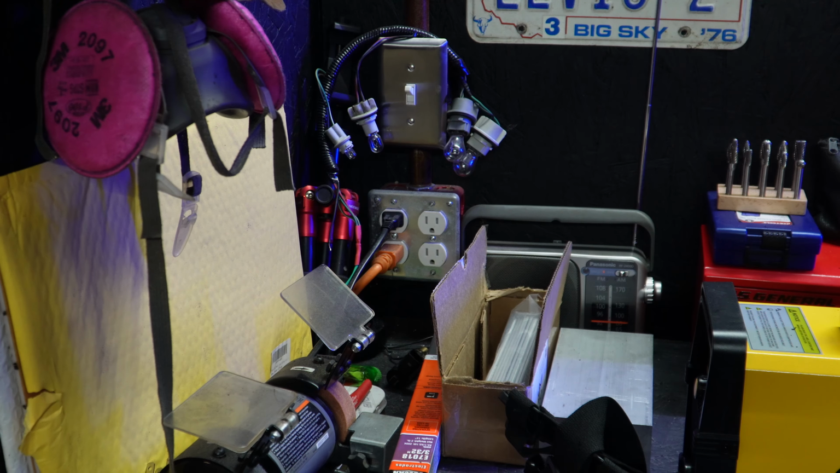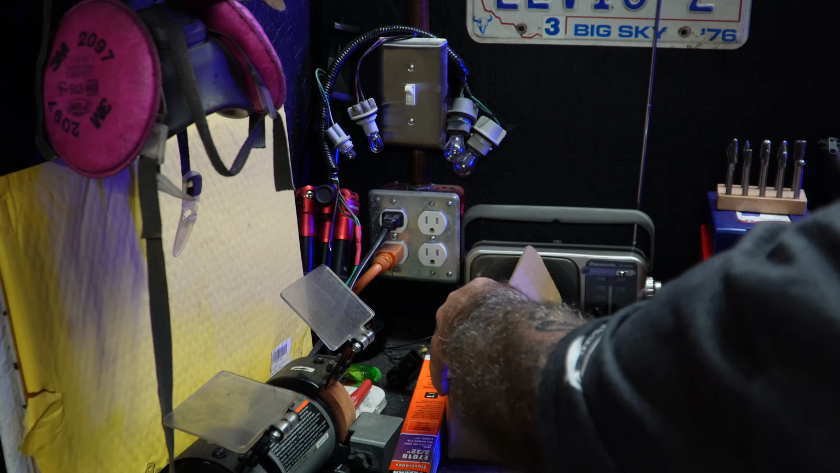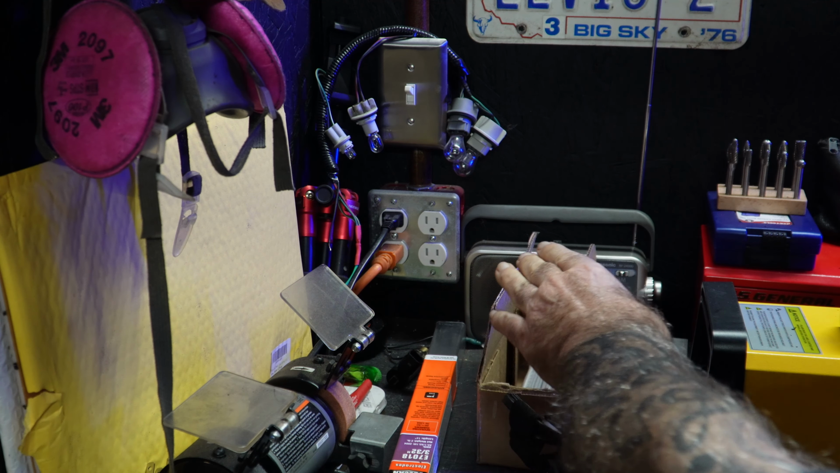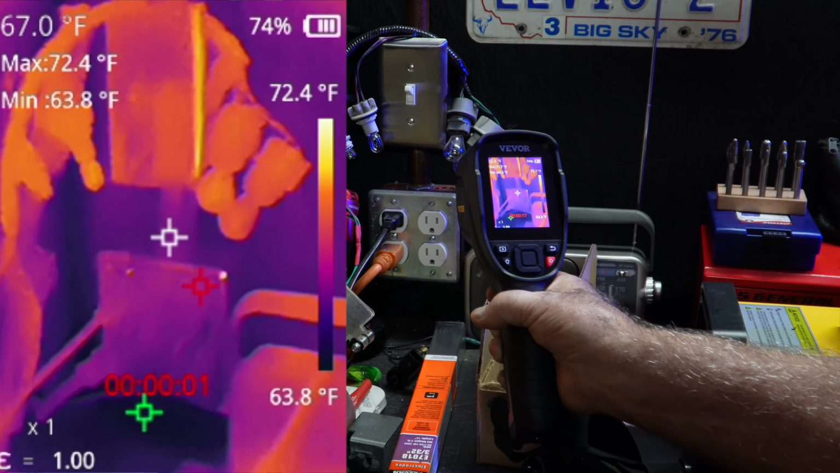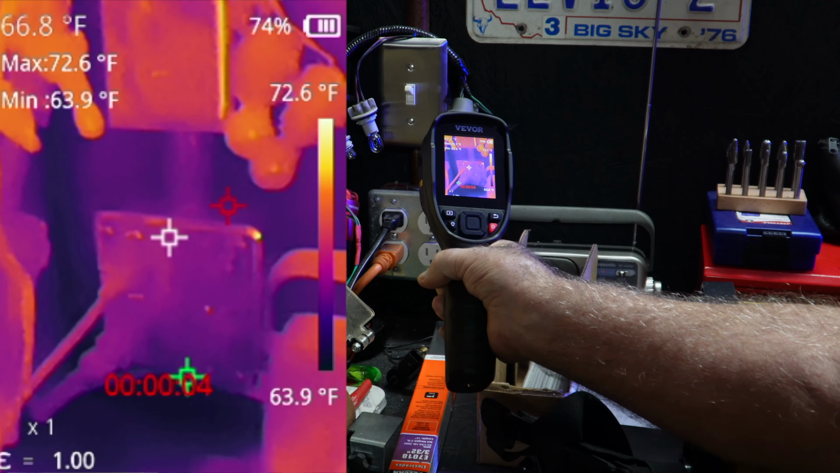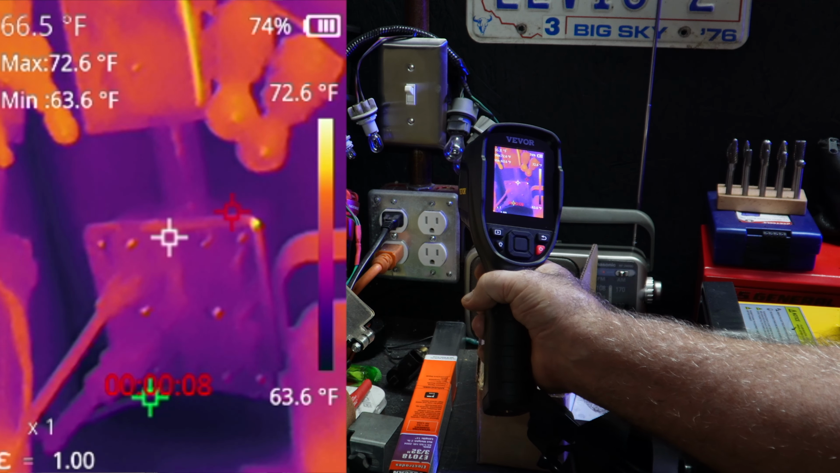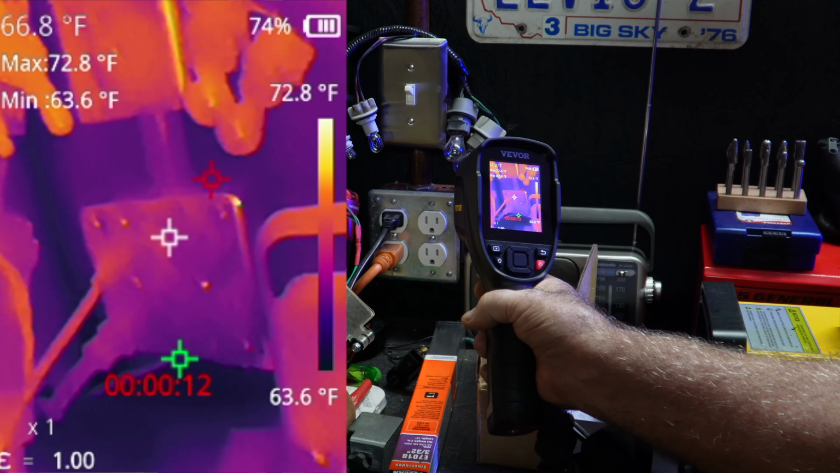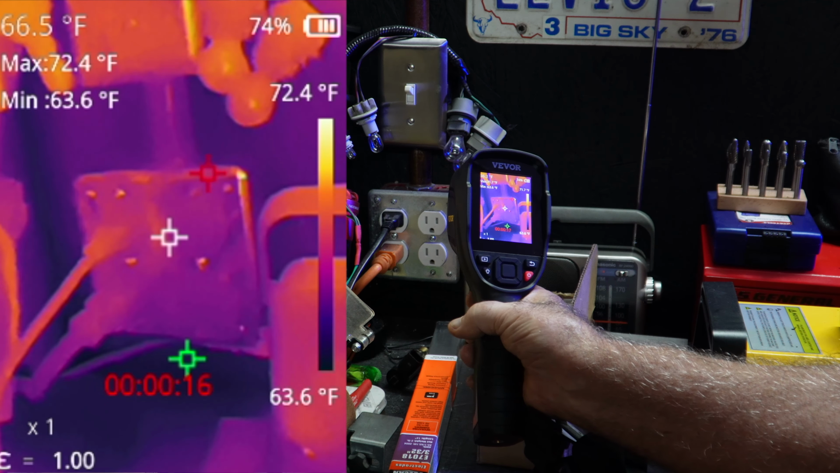All right, so if you'll take a look at this receptacle box here, another thing these are great for is if I had a wire coming loose on a terminal, and trust me, I have found plenty of them in my time. I'm going to point this at this receptacle box. Now you've got a little bit of reflection going on there, a little bit of thermal glare, but if you look at the receptacles themselves, none of them are glowing.